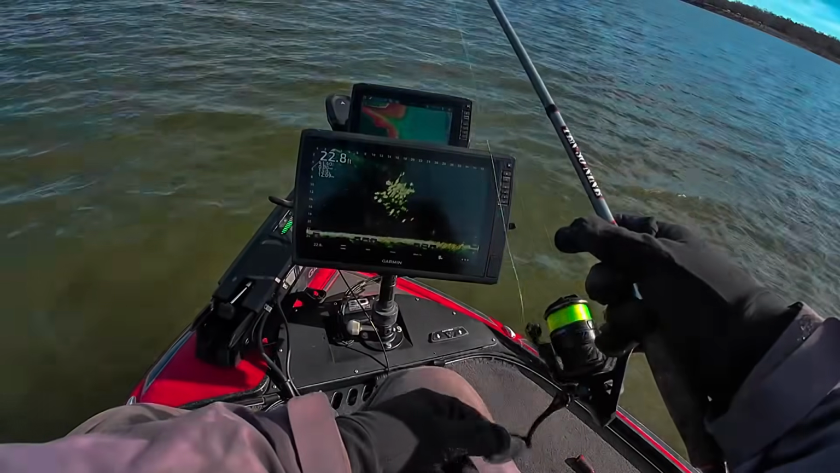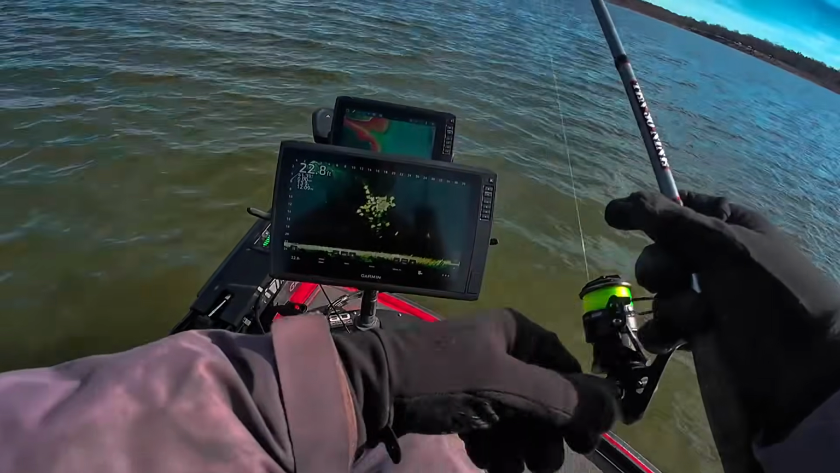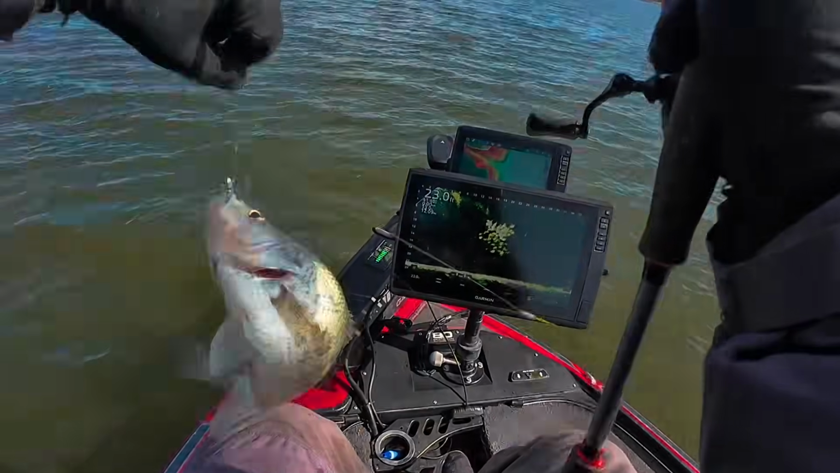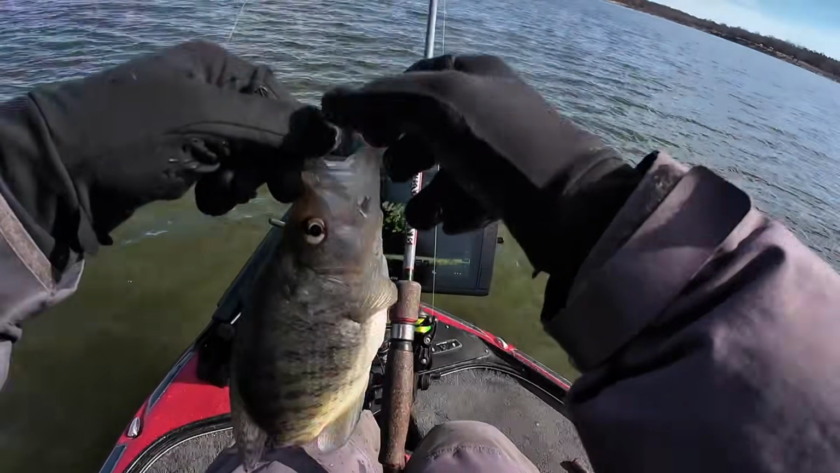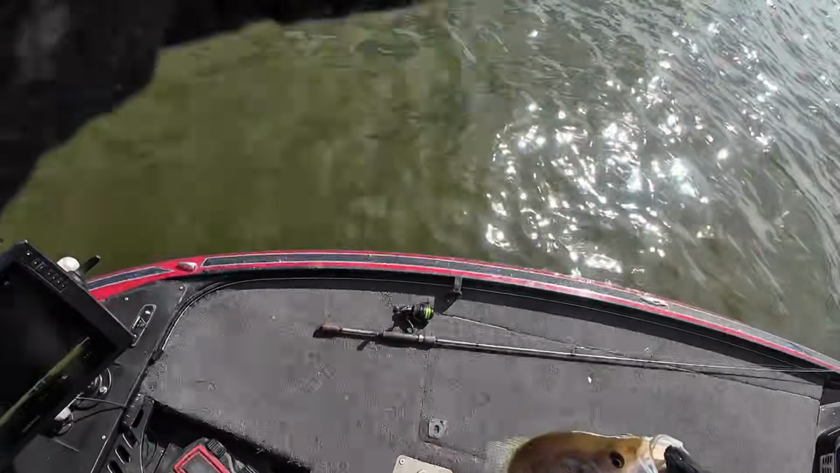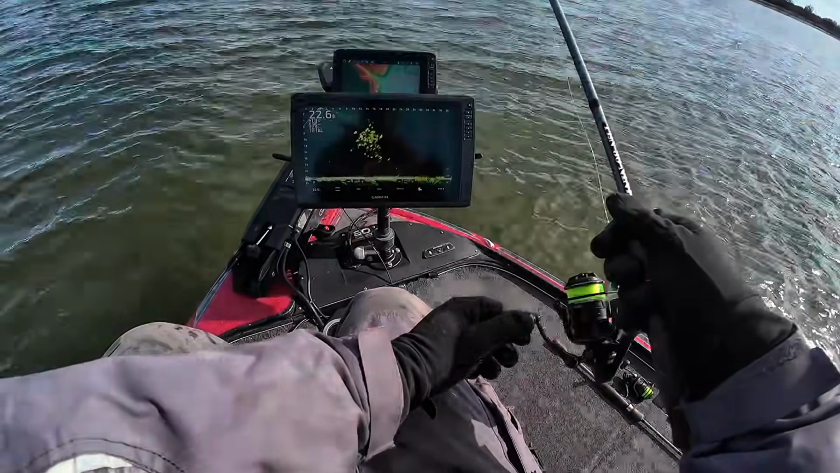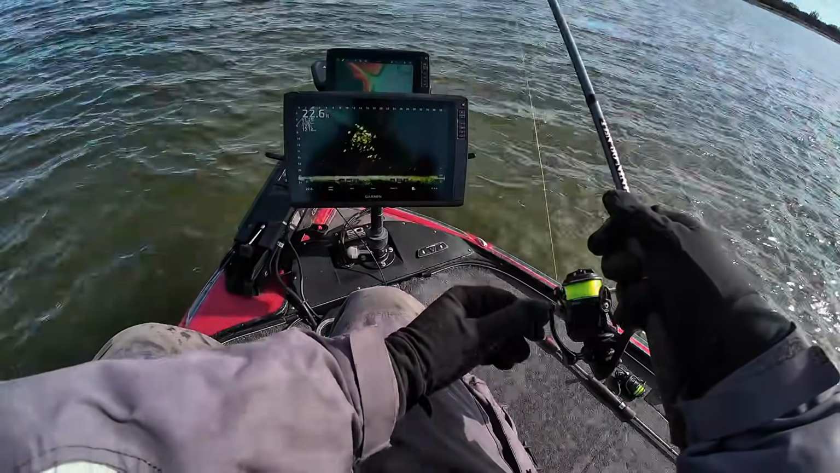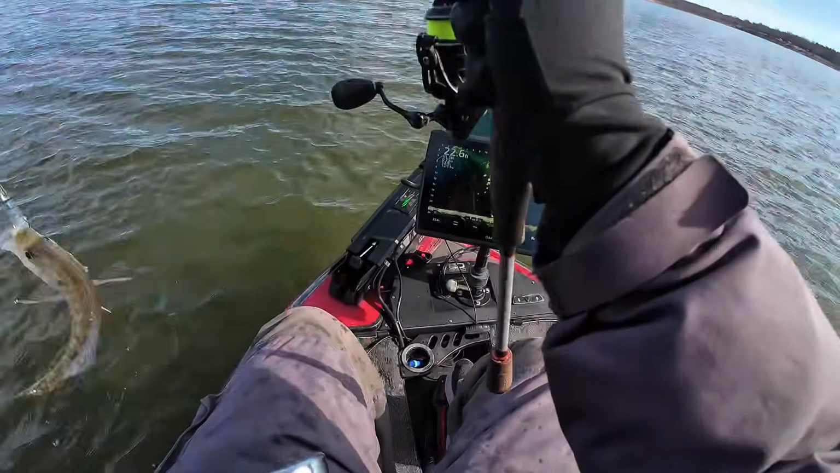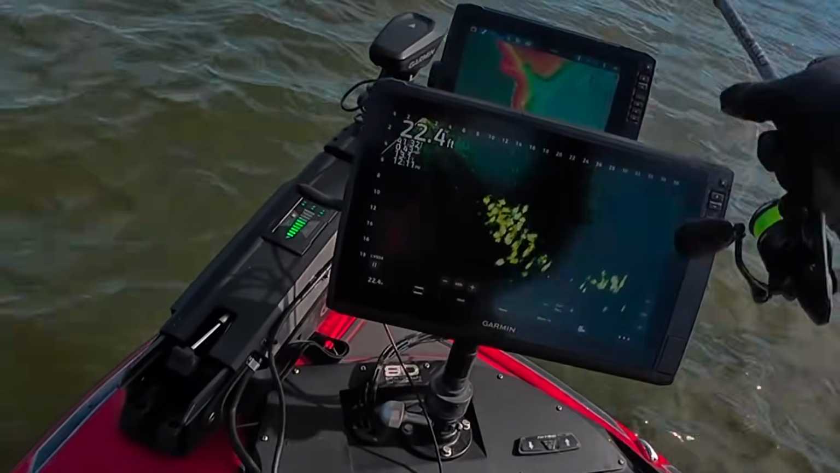Right on top of them. There's one, finally. That's a better fish. Put him in the live well. Gonna slow roll that over their head. There's a little one. Little bitty guy. Ate that snacky. These fish are higher in the water column.